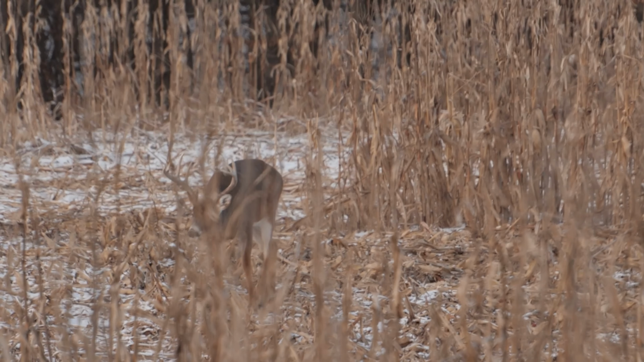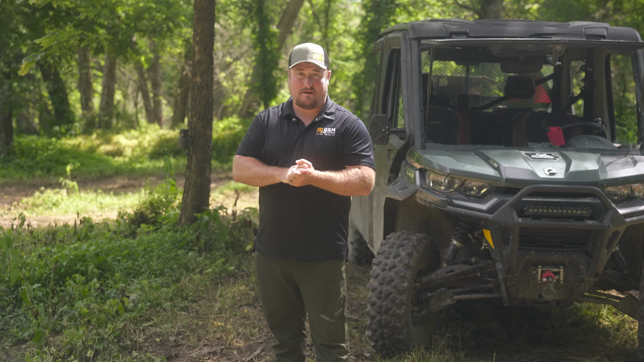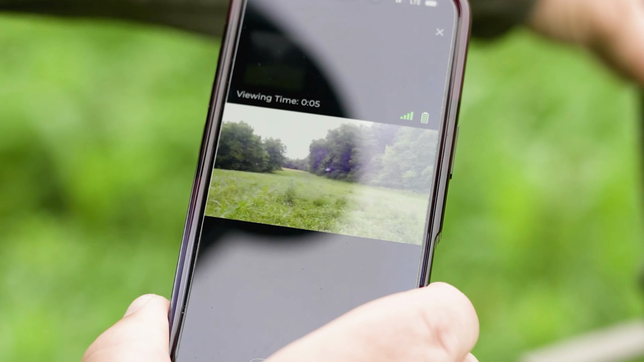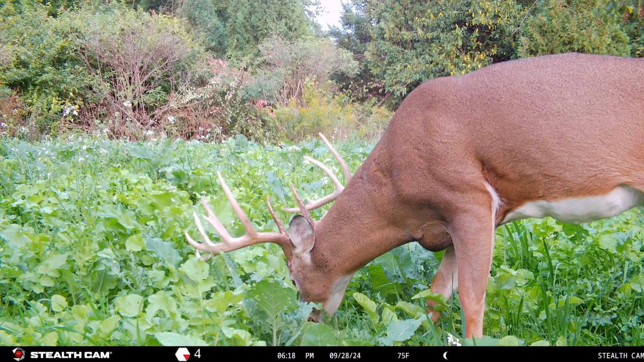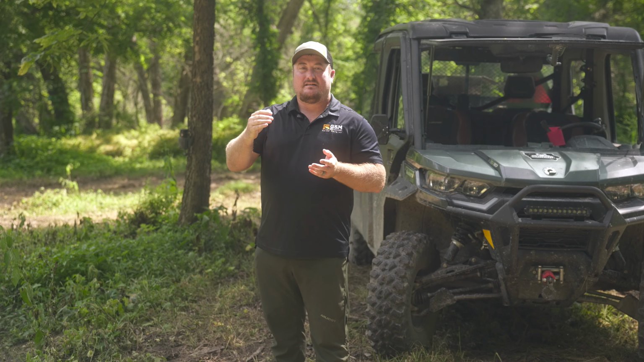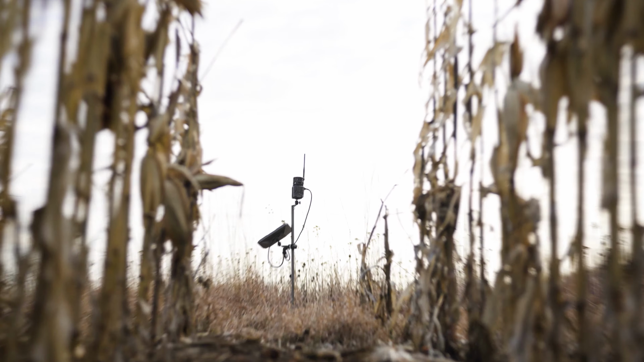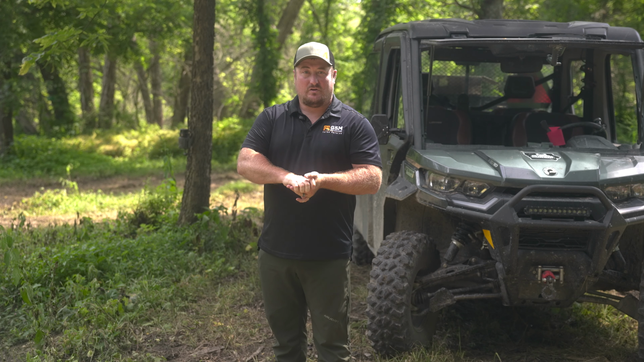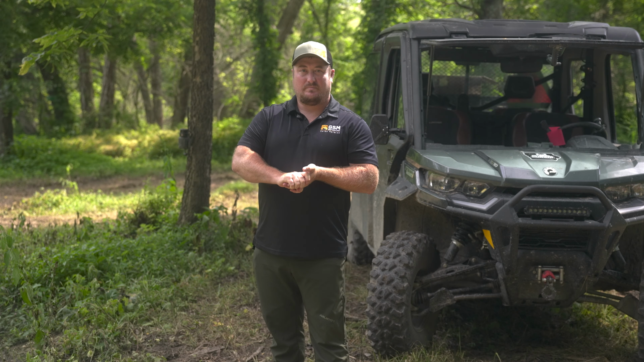One tool I really like to use is the live view option on some of the newer model Stealth Cams, where I can go into live view in the evening. I can scout that field, go 360 around it, and really get a good idea of how many deer are hitting that field and just get a good idea of what's going on. So live view is an incredible tool for helping pattern those big bucks too.